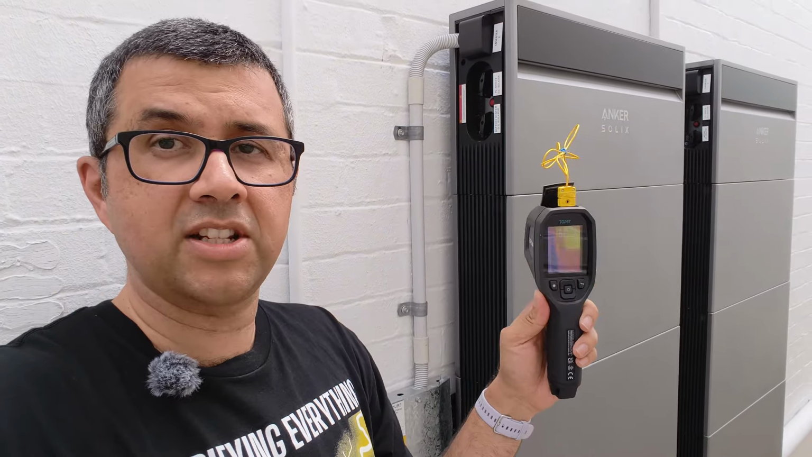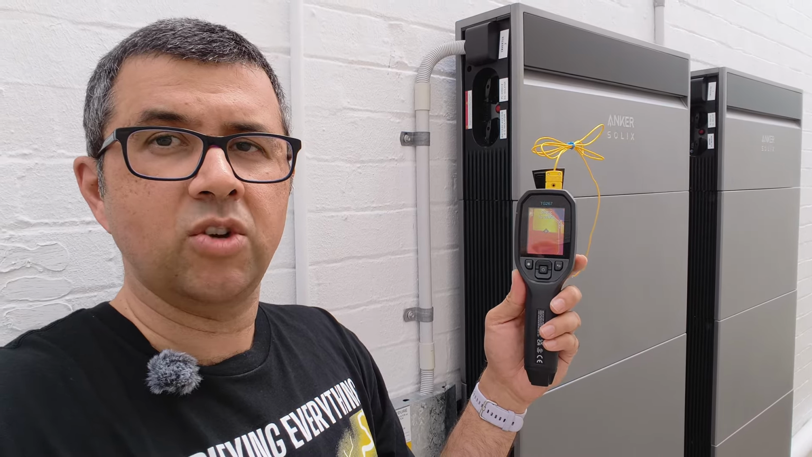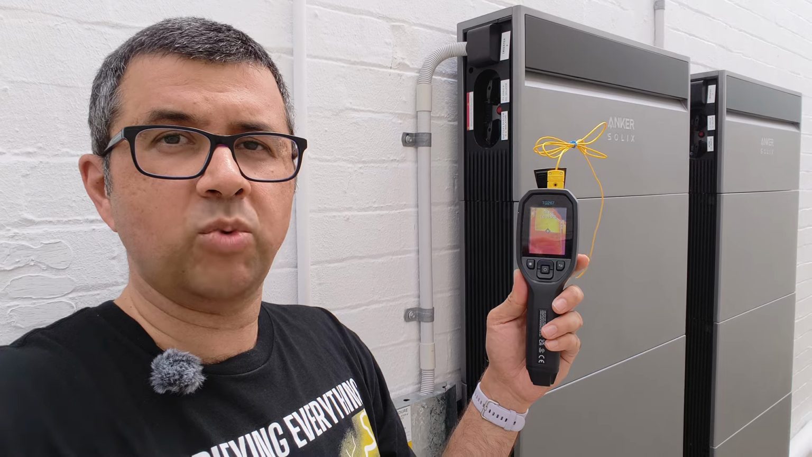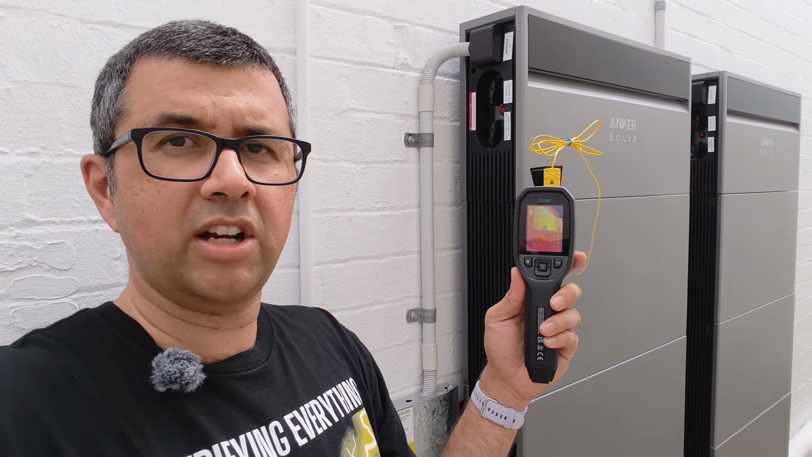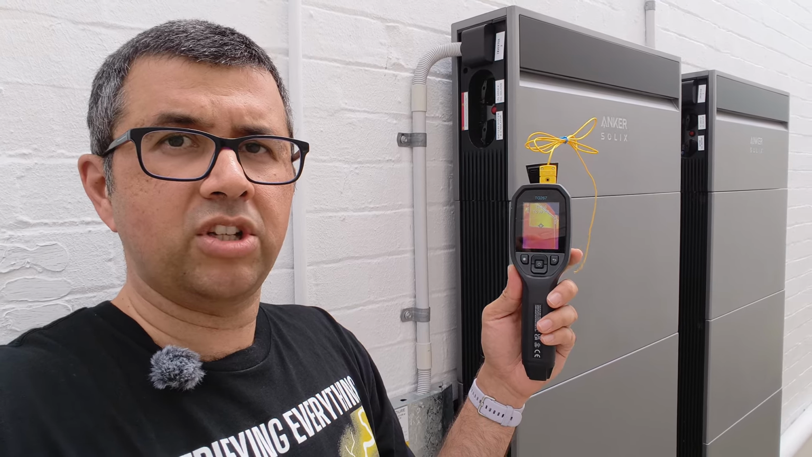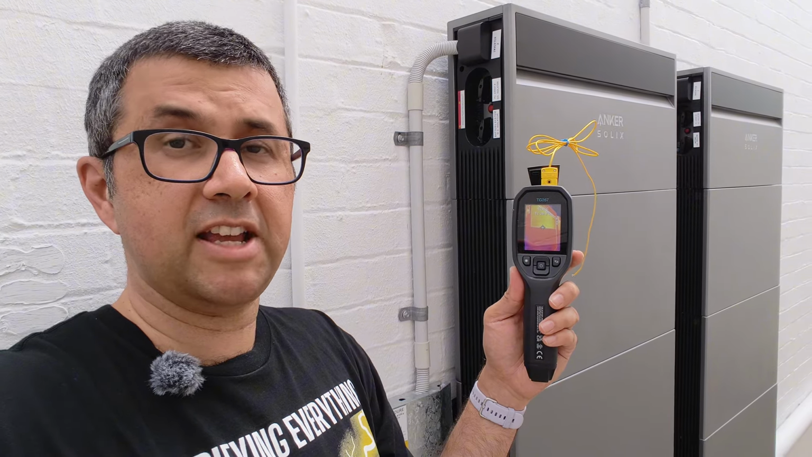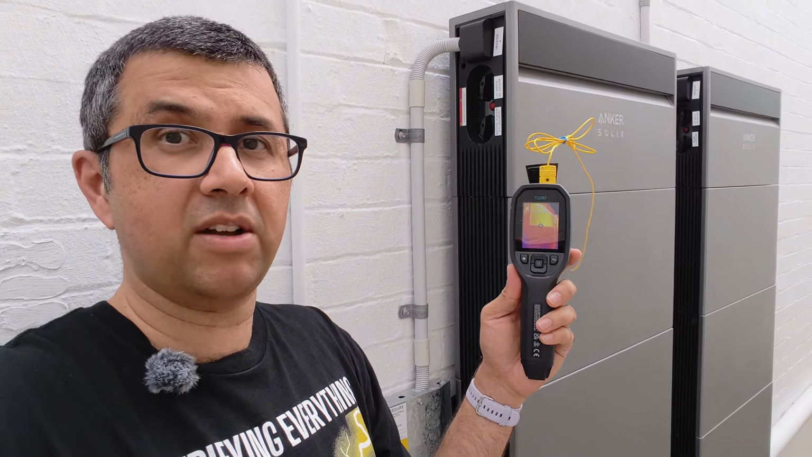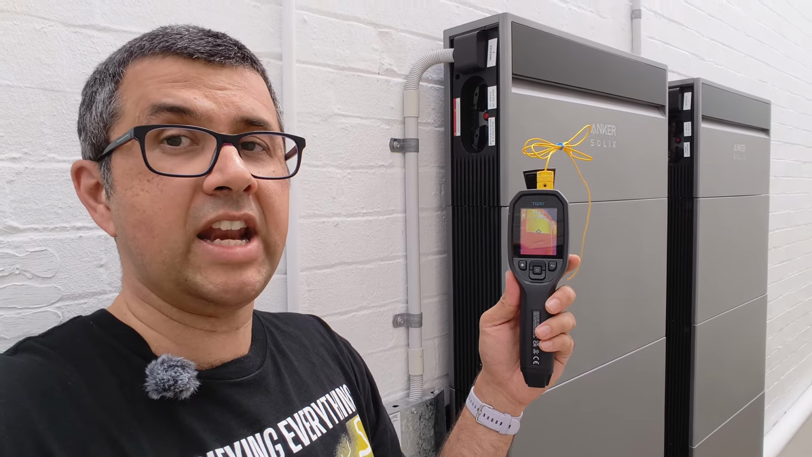That's not a surprise, considering that the top is where the power module is, which does a lot of the hard work. And at the moment, being so hot, I'm earning quite a lot of money on Amber Electric exporting power to the grid. I reckon it's possible I will break $50 today, maybe $100 if the power prices are super volatile. Anyway, that's a topic for another day.